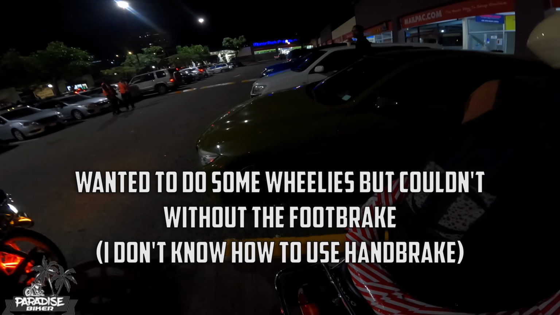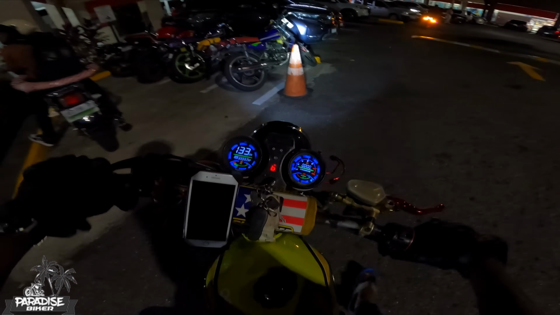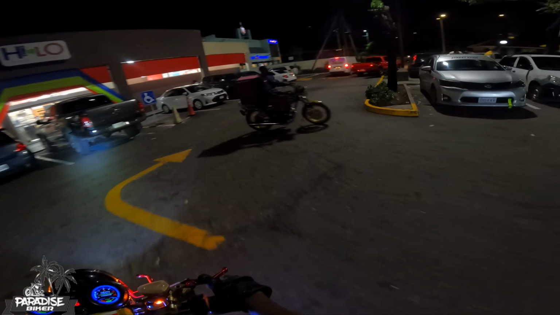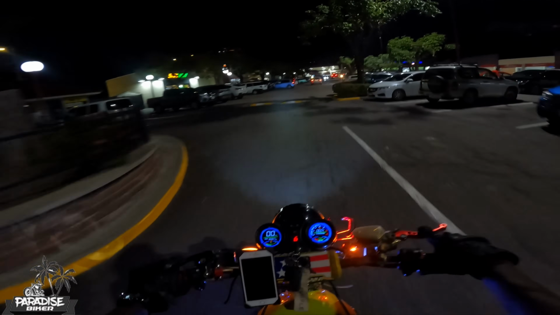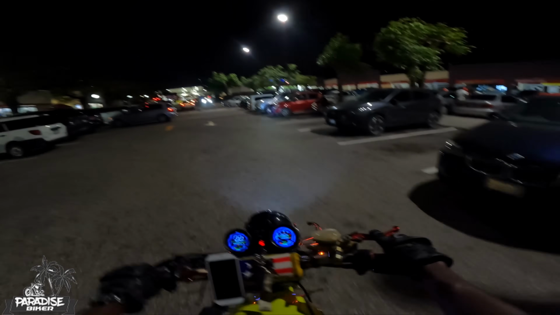You see a foot brake there on this? Yeah, my brake there on the brake. Yeah, dog. No good.